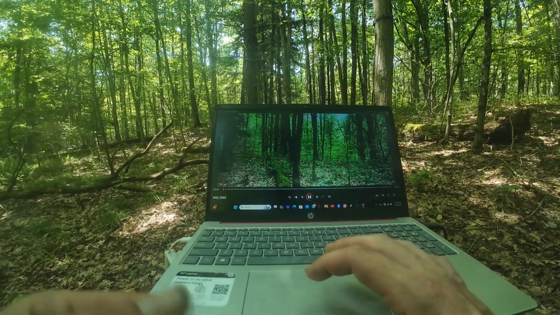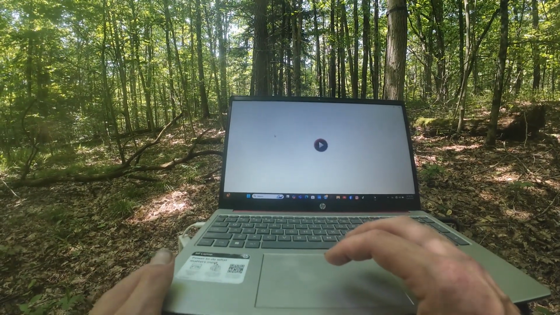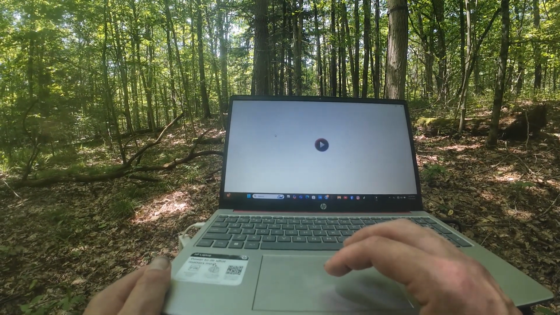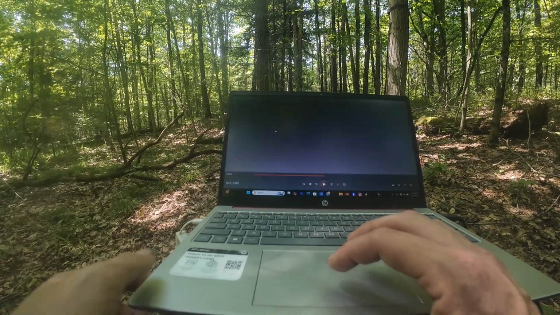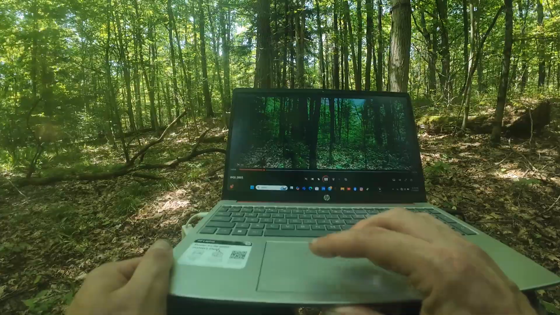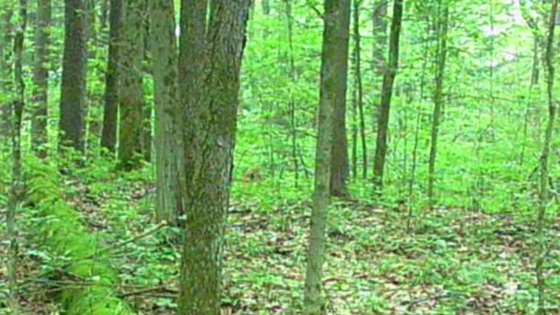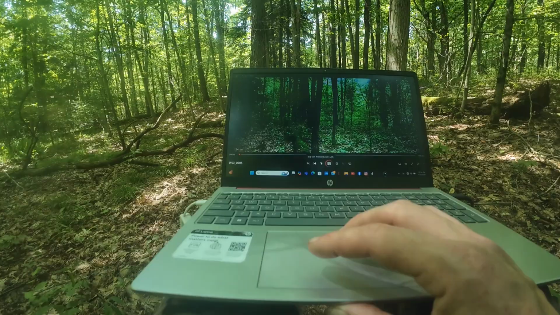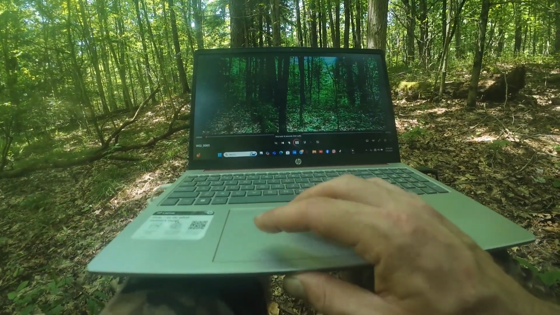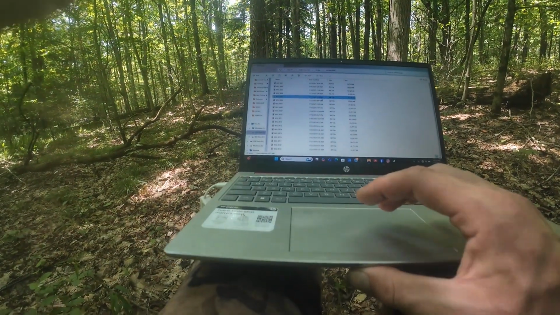I'm gonna have to replay it a couple times here. Kind of looked like a buck. That looks like a buck. Looks like a smaller one, but still, hey man, that definitely is right on.